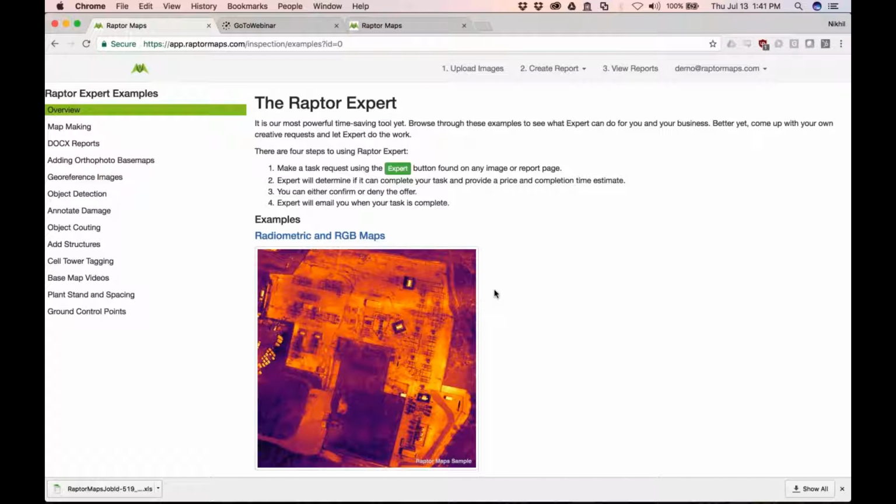This seems to me, Nikhil, this Raptor Maps seems a little bit higher on the level of annotation, getting reports, doing things. This isn't quite just a click a button, here you go, easy thing. It seems like it's a little bit more complex in general.